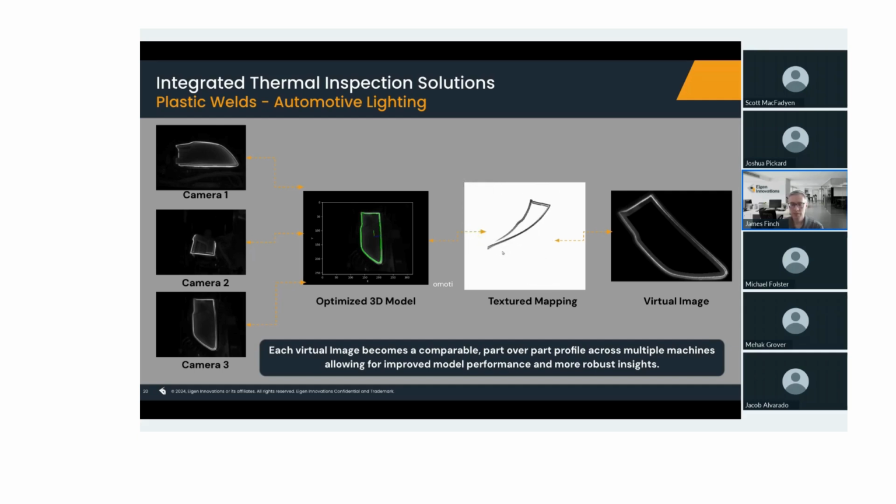It may be a different part with a similar weld, with cameras in different positions. Because we're working with this type of normalized data set, we can actually generally get the inspection on the next machine to a fairly high confidence level, so that you're only doing refinement as you scale across the factory. You're not having to start and develop models from scratch on each machine.